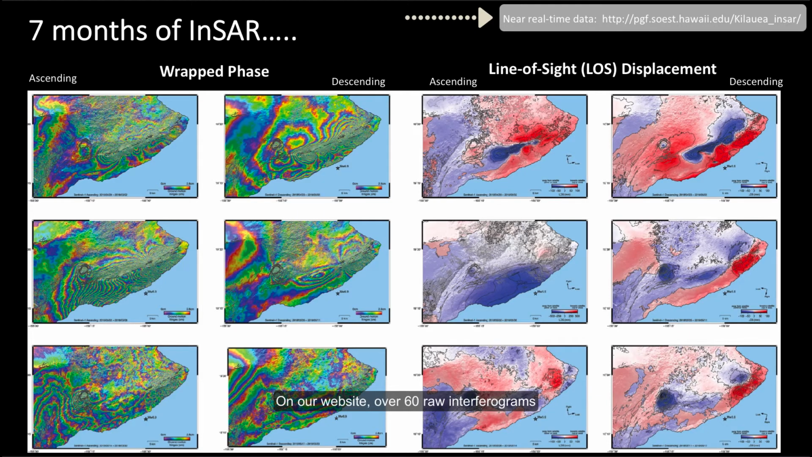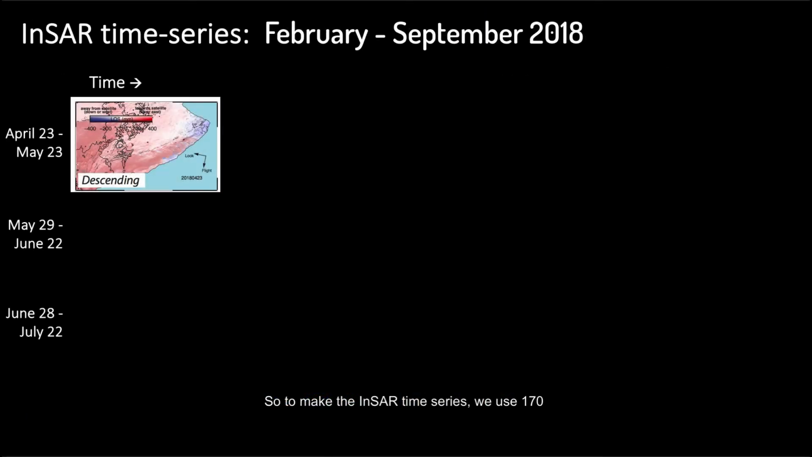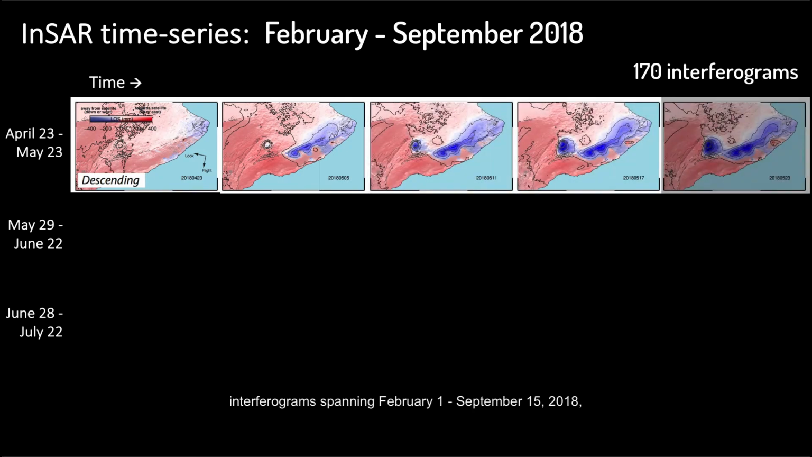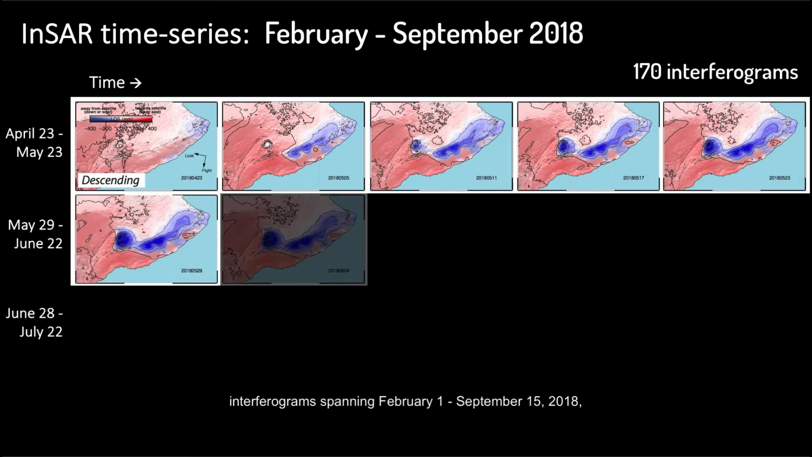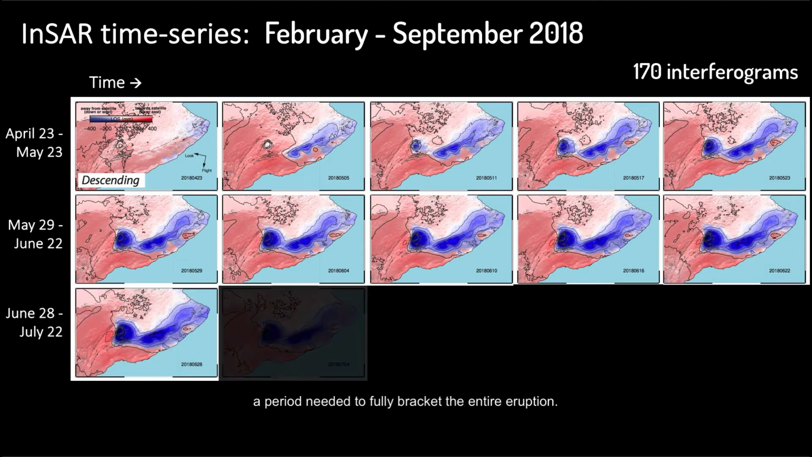On our website, over 60 raw interferograms and line of sight displacement maps are available. And these data do contain contributions of atmospheric and topographic noise, both of which were later treated for in our InSAR time series algorithm that I'll talk about next. So to make an InSAR time series, we use 170 interferograms spanning February 1st to September 15th, 2018, a period needed to fully bracket the entire eruption.